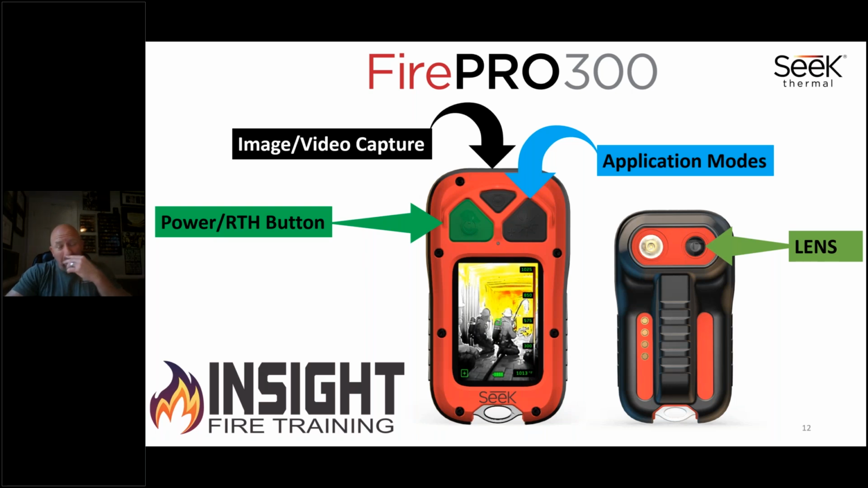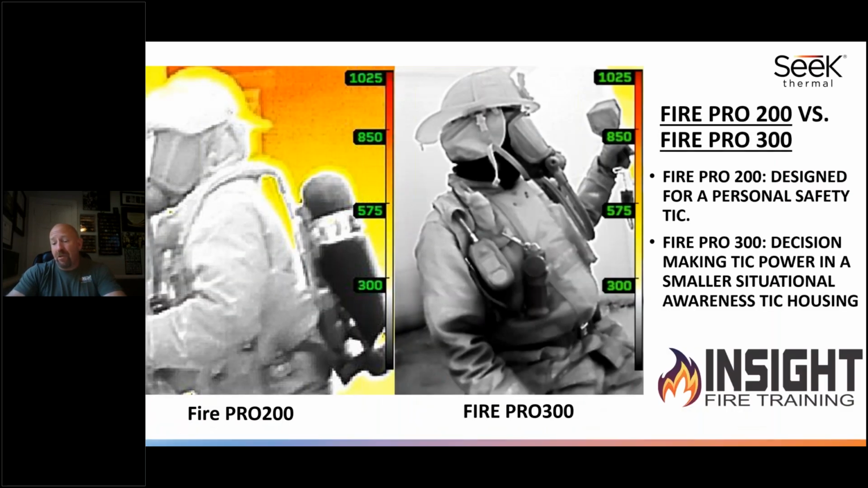Just a little gee whiz fact, if you press the power button and the application mode button simultaneously, you double click them, like each thumb on each side, you can go through the application modes. Just click, click, click, and you can be in survey mode instead of pressing and holding the application mode button for 3 more seconds and waiting.